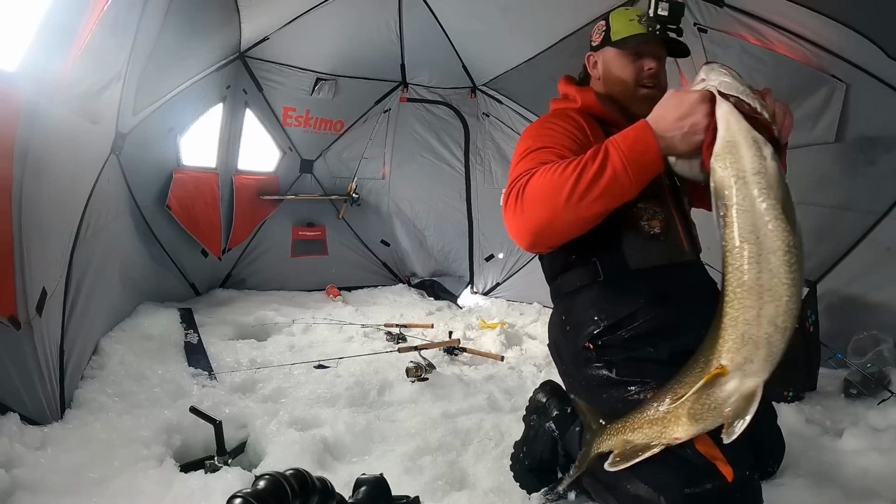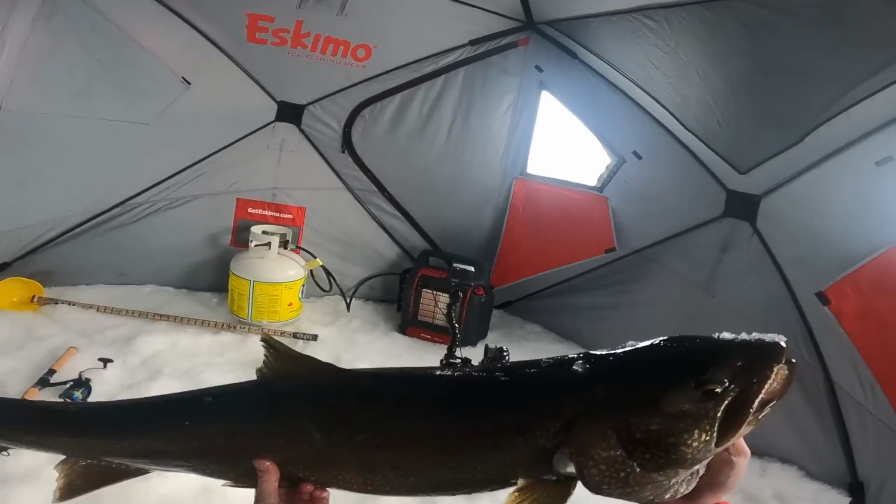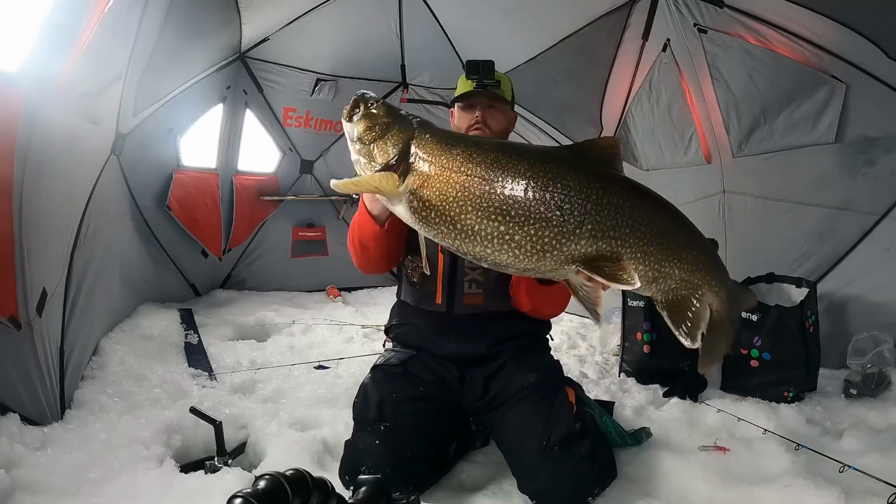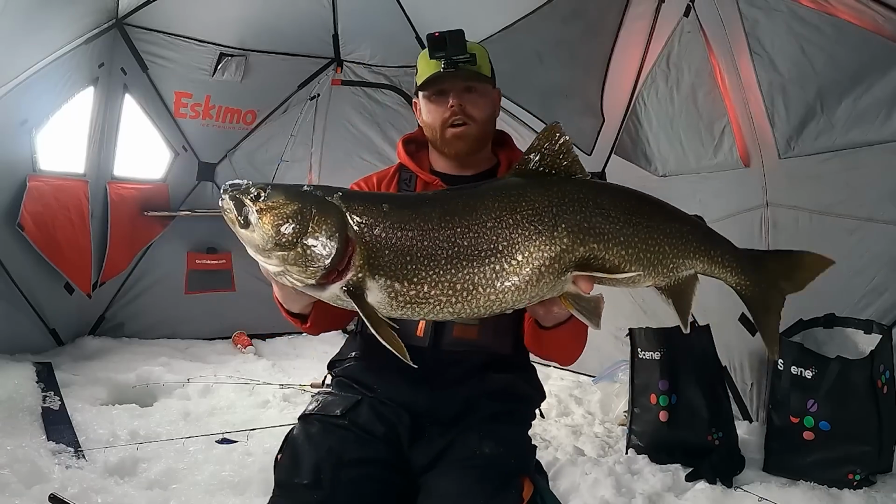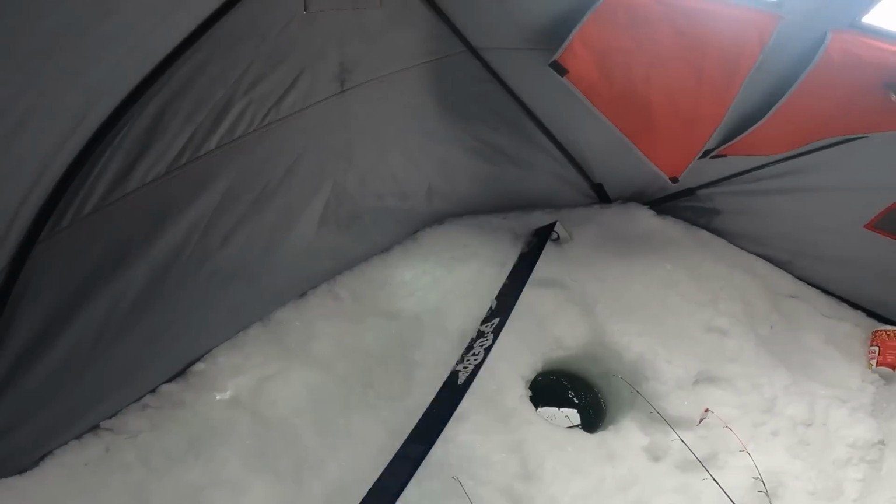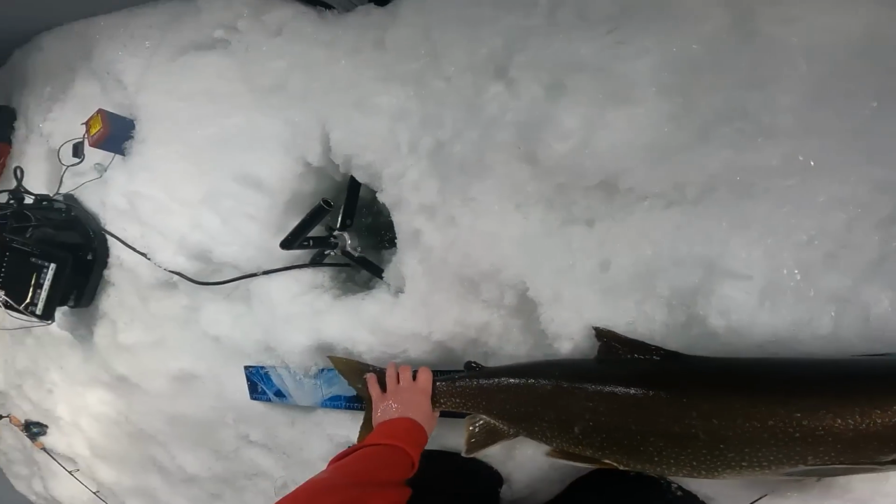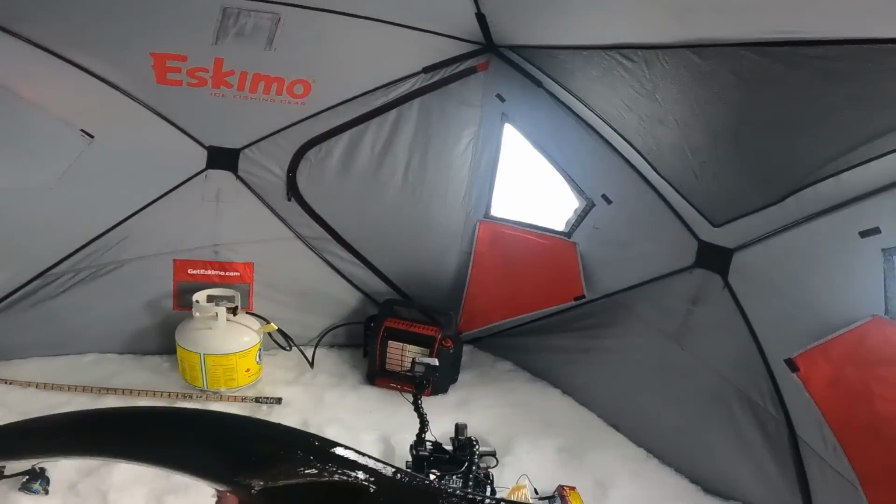Holy sh! Look at how it's hooked! Oh, that's big! Baby! Yes, sir! Oh my god! Okay. Oh my god, that's heavy! Look at that thing! Oh my goodness! Oh my! Okay, let's get this fish in the bump. Oh, baby! That's a 38? That's my biggest Lake of the Woods Laker.